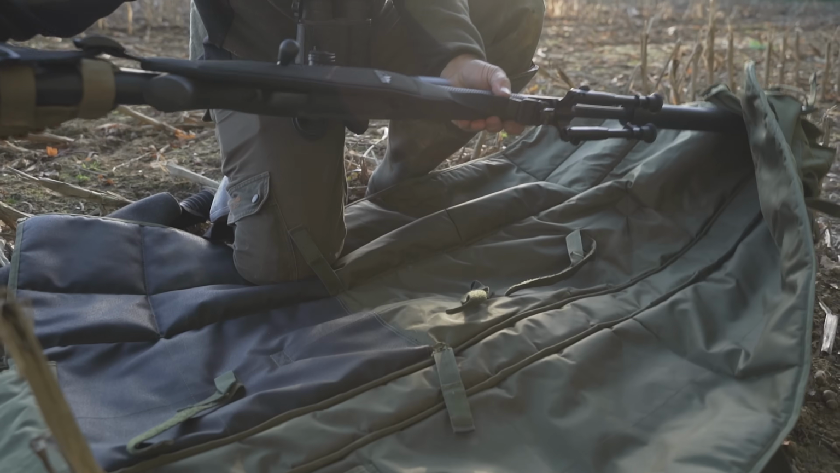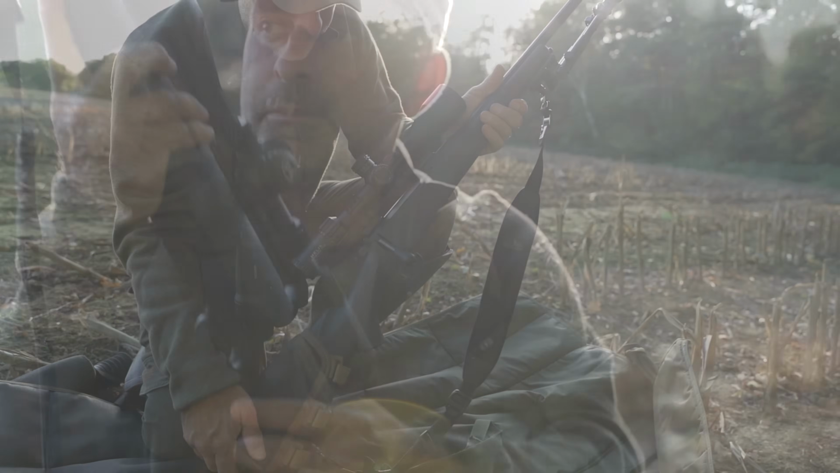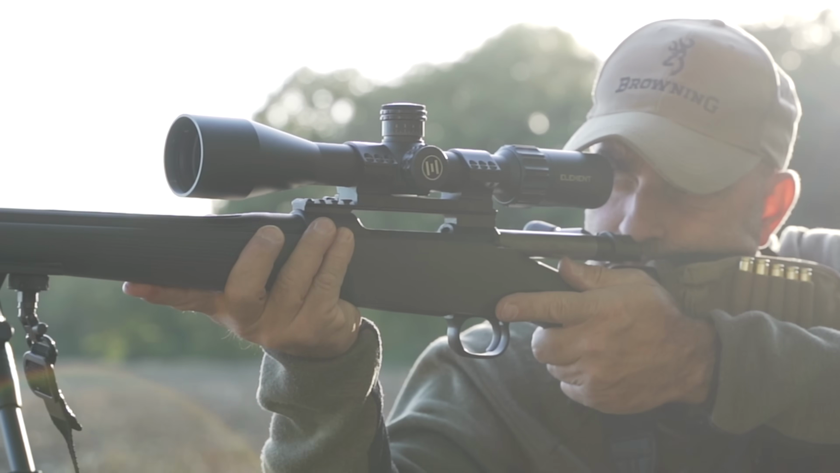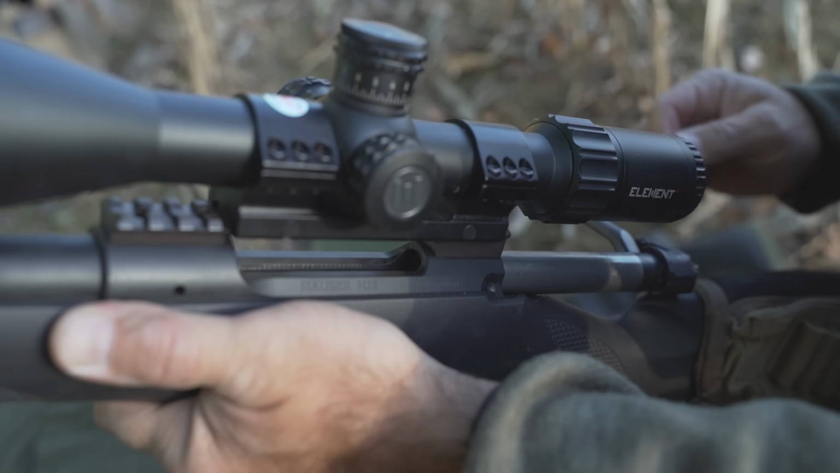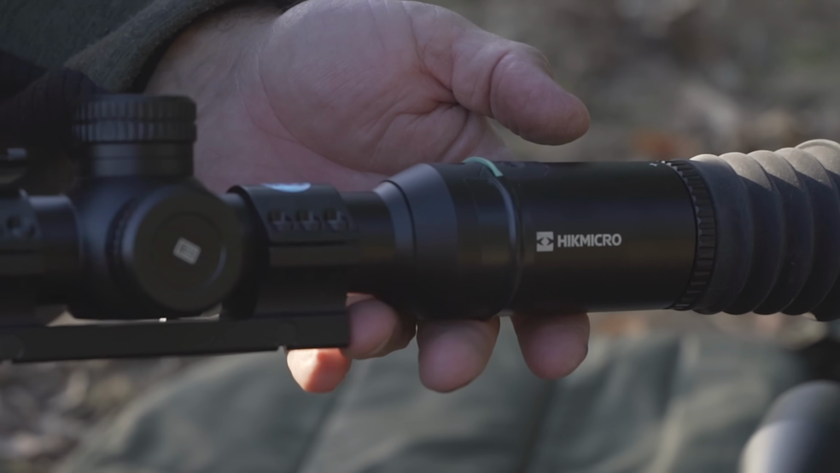Right, so today we're out using some new kit. We've got the Mauser M12 rifle here in .243. I've used this a few times now, but we've got the Element Helix scope on here at the moment, which we've been doing a little bit of long range with. So what we're going to do is whip that off, and put on top of there the new HIK Micro Alpex scope.